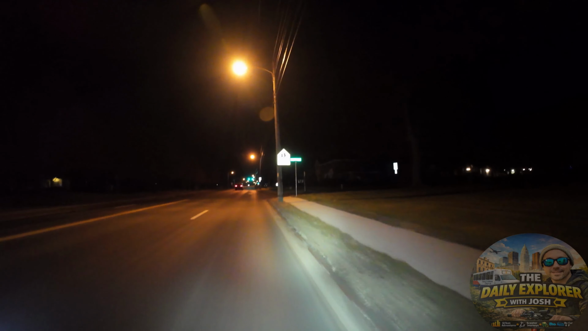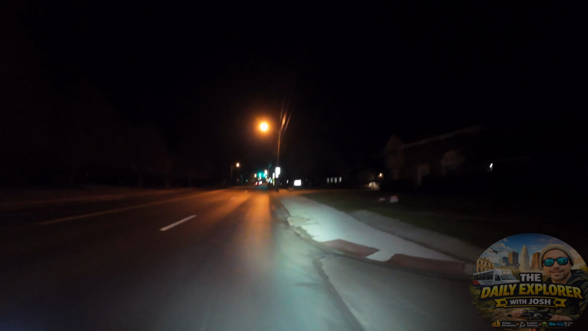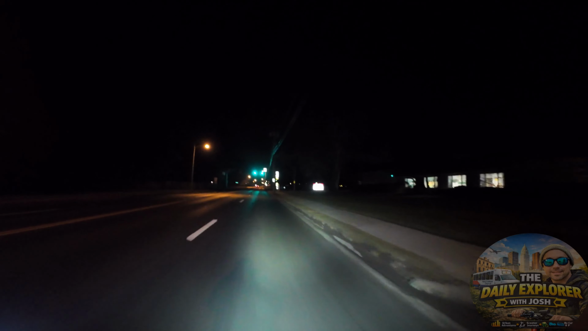So they worked out, thankfully. You never really know with cars, so I gotta keep an eye on them. Gotta watch them like a hawk, so I don't get surprised.